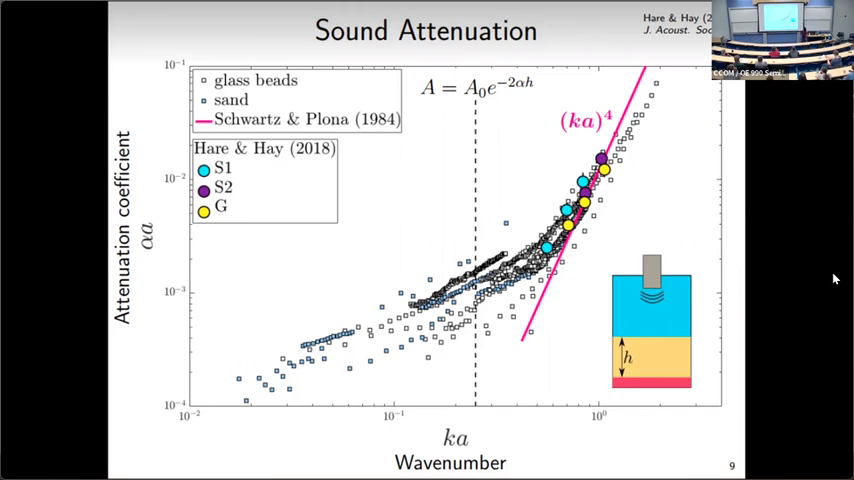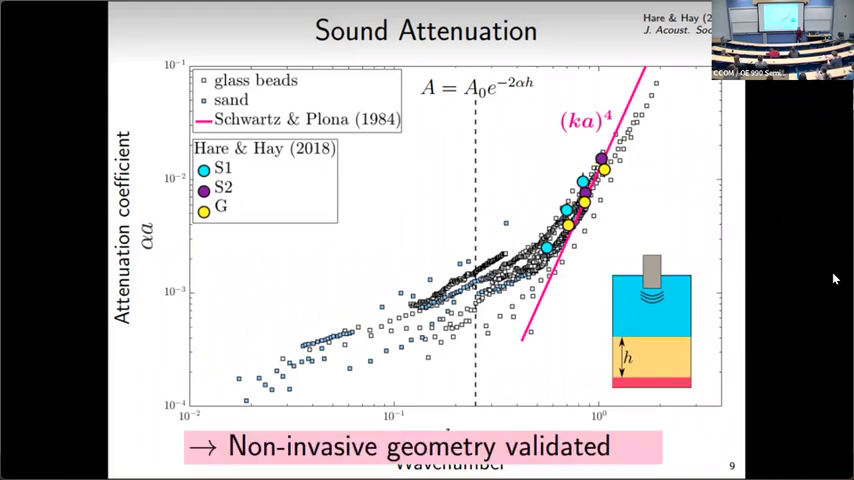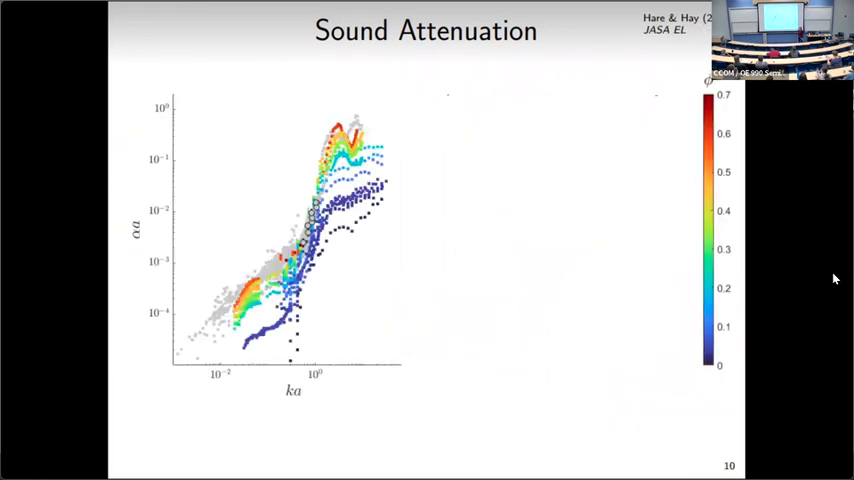They are very comparable to the literature measurements, and also follow this k to the 4th dependence predicted by Schwartz and Plona's multiple scattering theory. And so that was great. We're happy. The non-invasive geometry is validated, and these attenuation measurements will come up later in the talk. They will have some importance then.